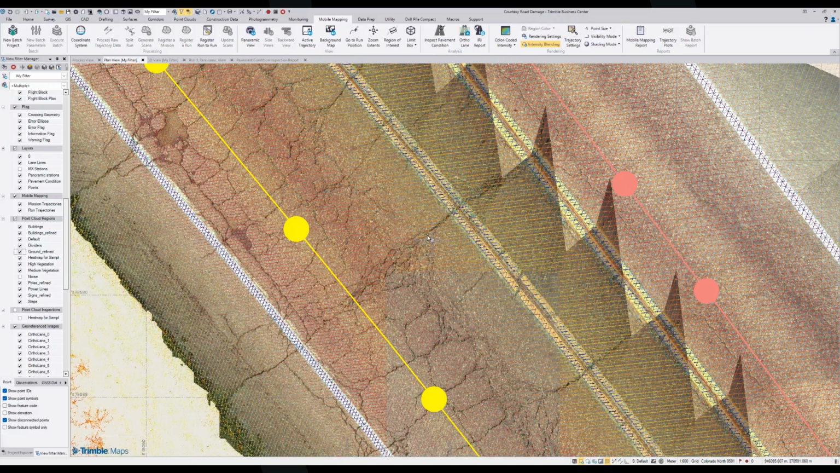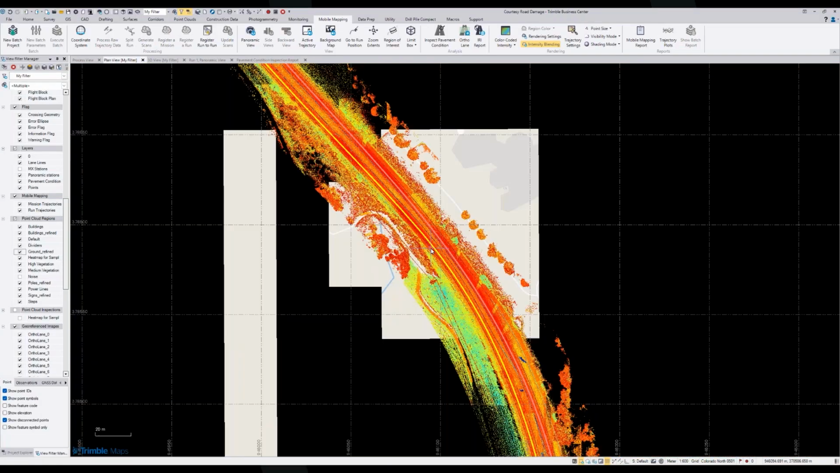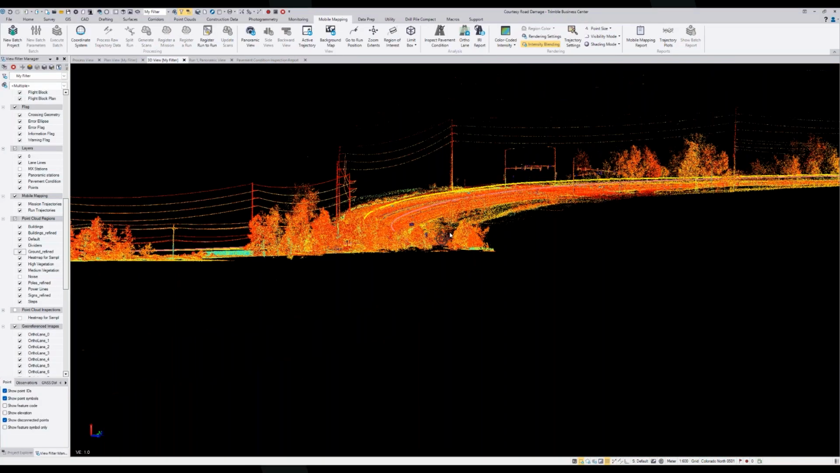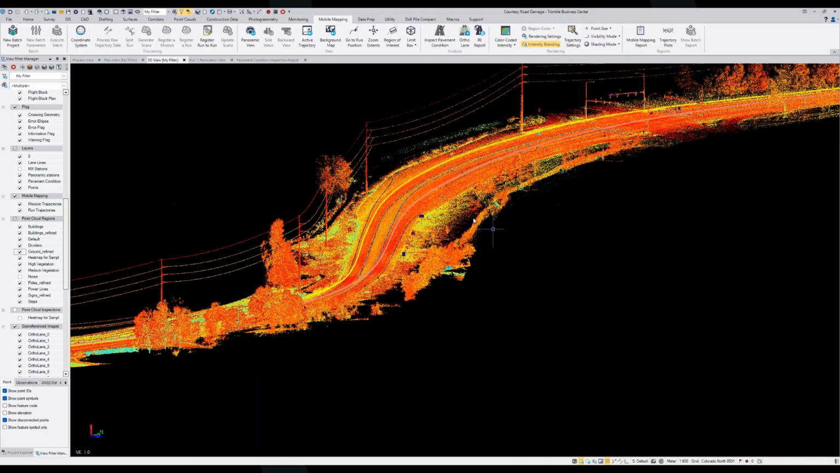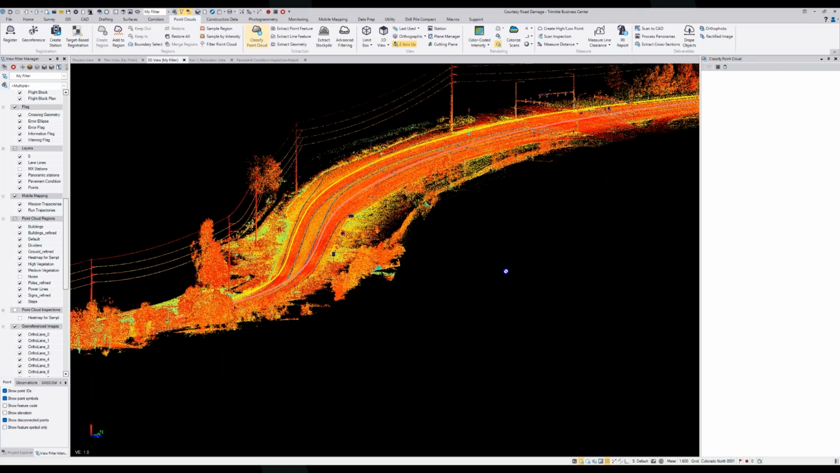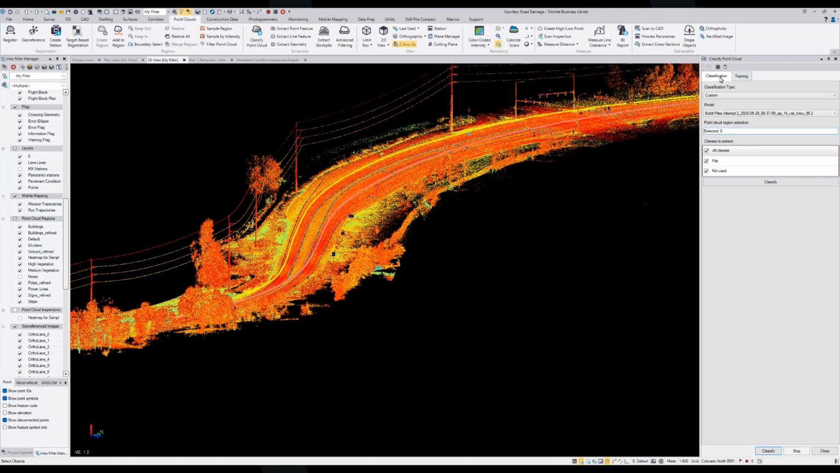So I've got my point cloud, and I'm going to switch over to a 3D view so that you can kind of see the relief. We've got our power poles. I cut the range in here a little bit since the focus of today is on the road surface. I didn't need to generate a bunch of points out here, so I limited our range in, generated everything, and then we went to the point cloud module and said classify point cloud.